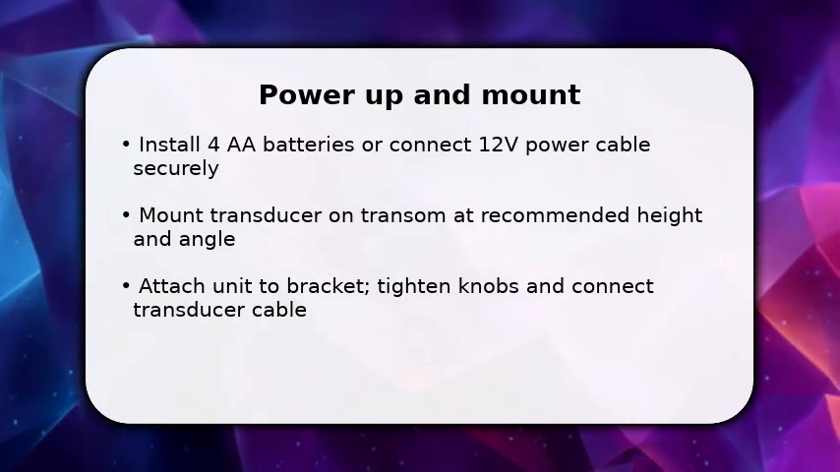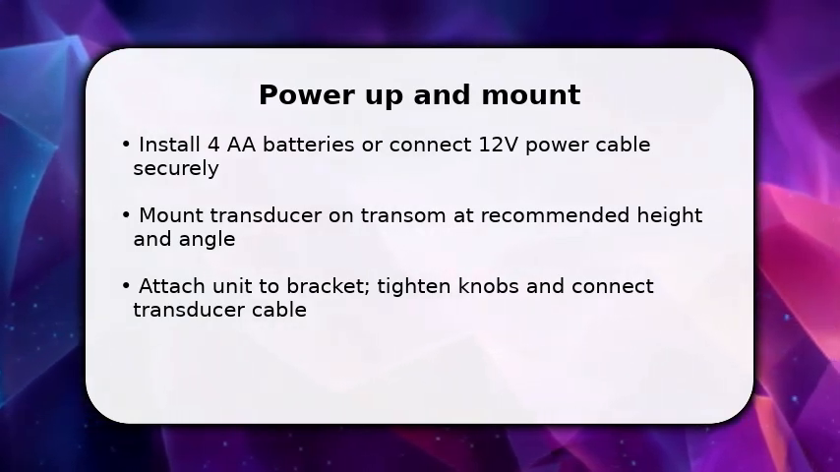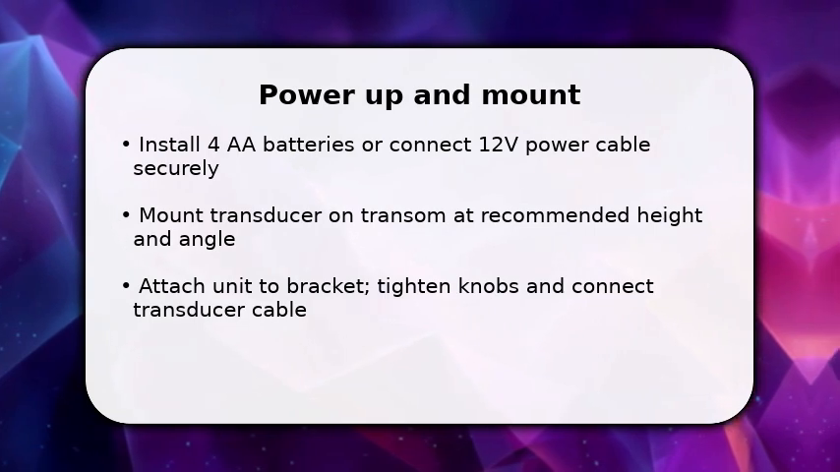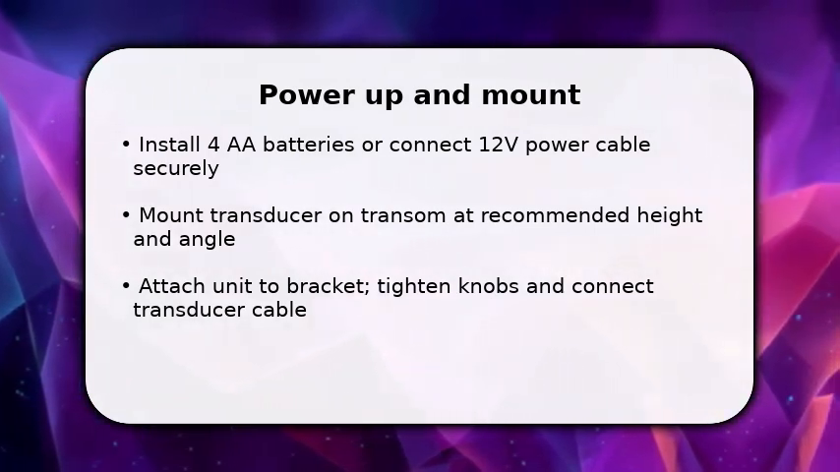You'll start by powering the PiranhamaX4 and securing the transducer. First, insert 4 AA batteries or plug in a 12V source. The unit needs stable voltage to initialize correctly.